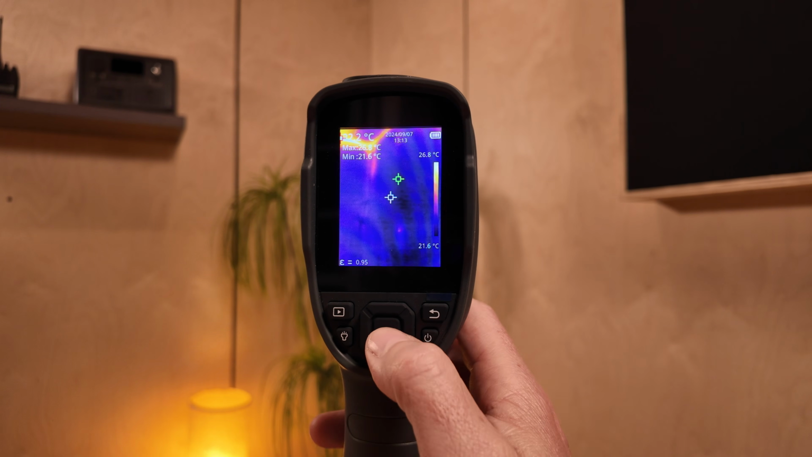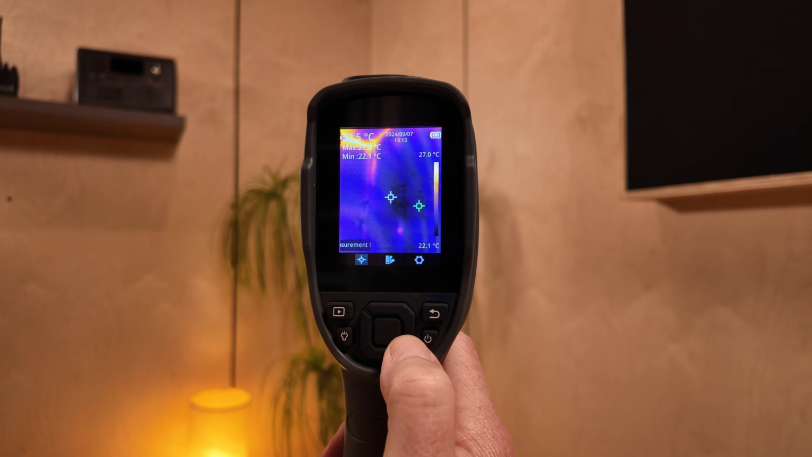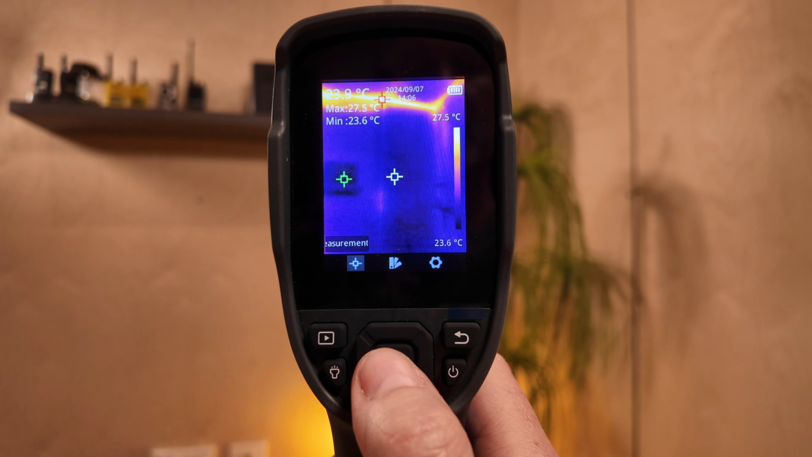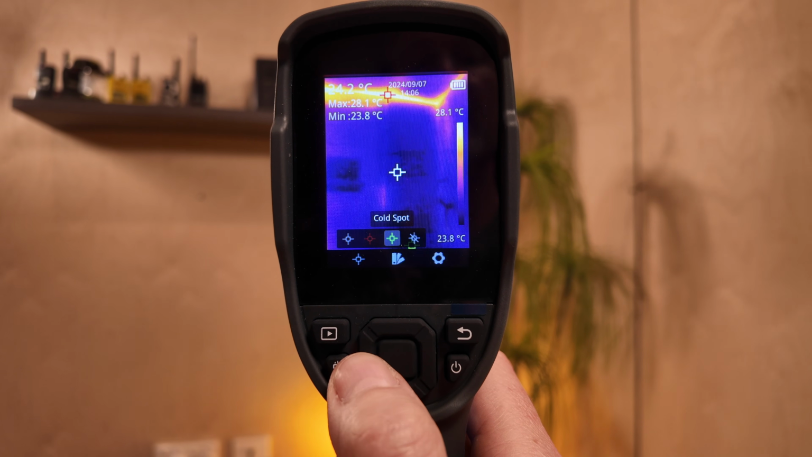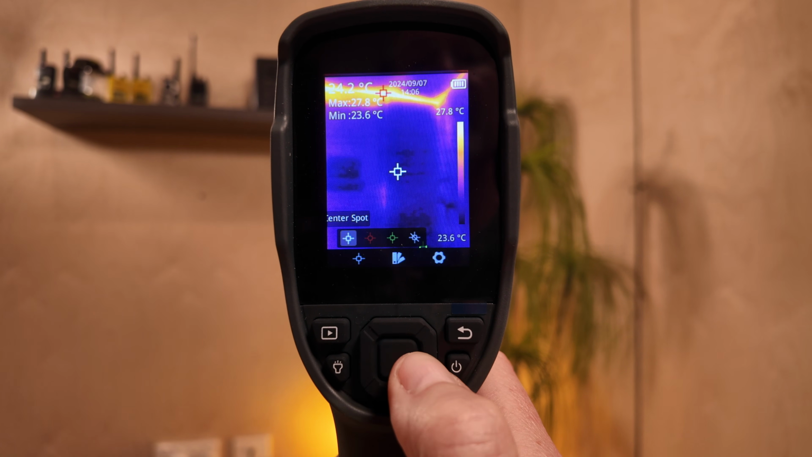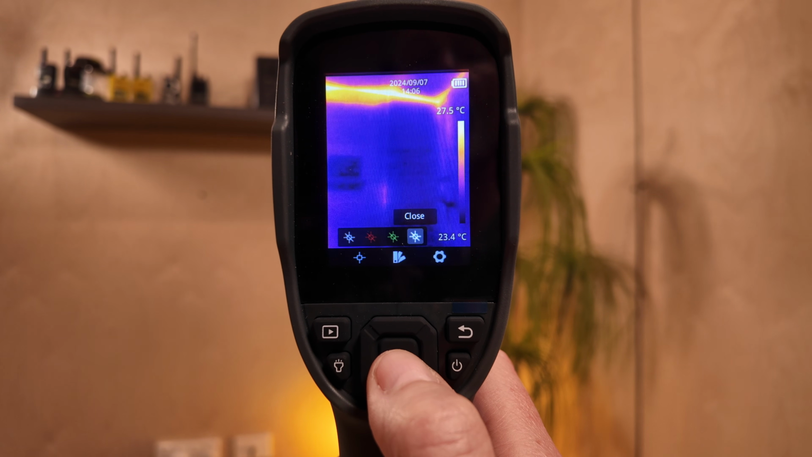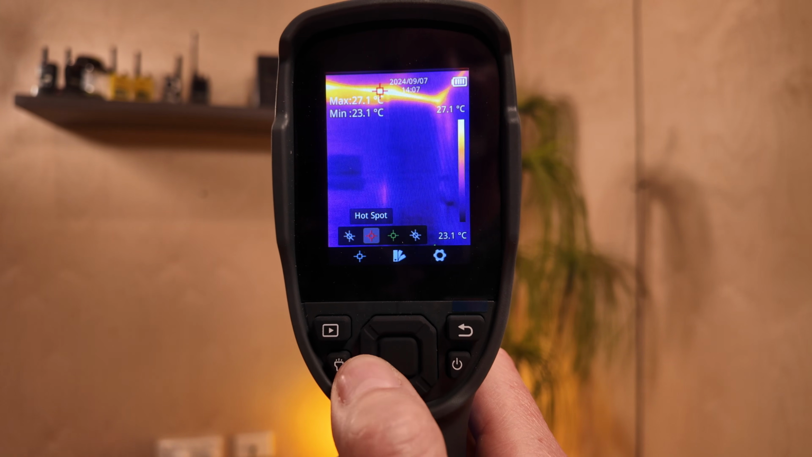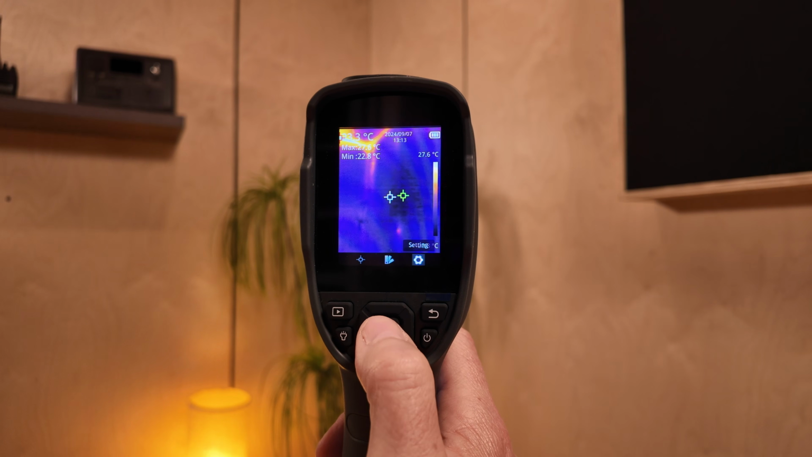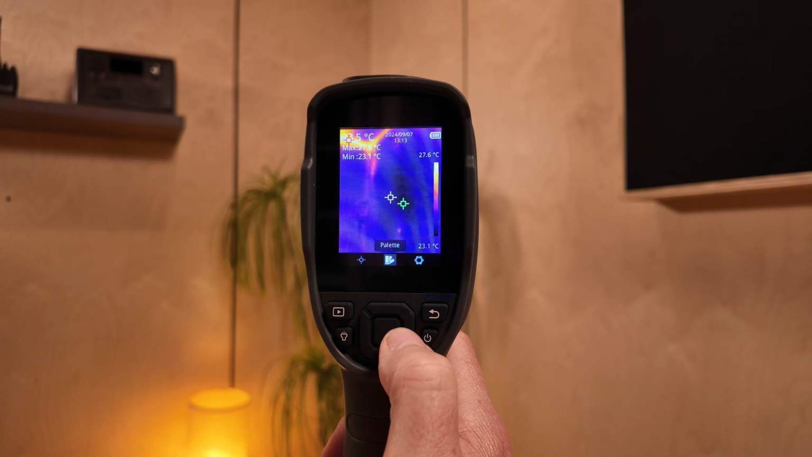If you want to get into the menu, you push the middle button here and now you see the menu here at the bottom. Just keep in mind, if you're in the measurement menu here, you see the cold, hot and the center point, and on the far right is close. So if you click that, all the measuring points are closed, and to open them again you have to enable them all individually again. So I would go to settings, left and right you can switch between the different parameters.